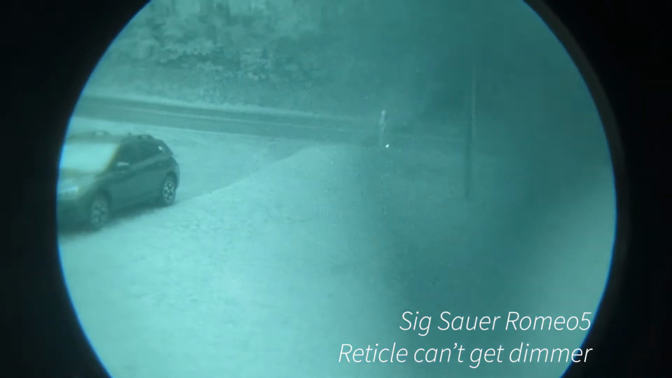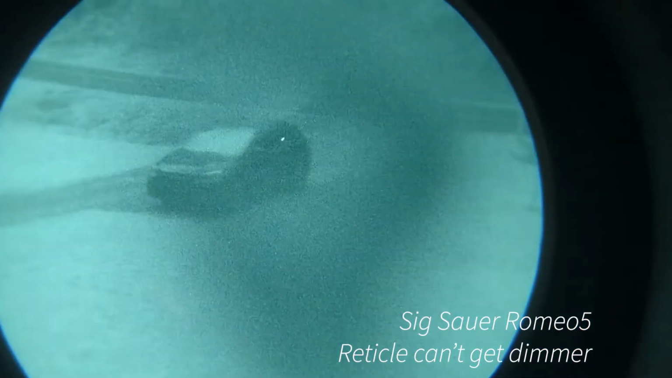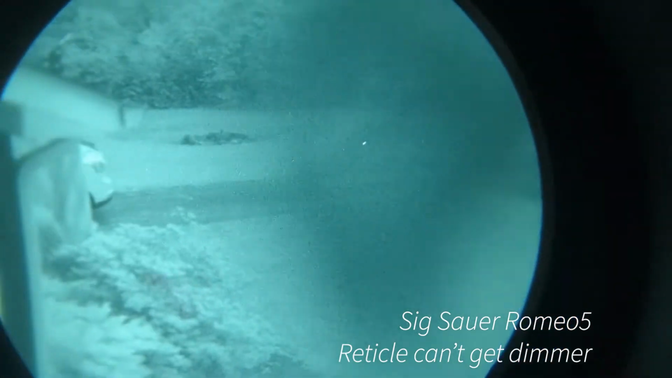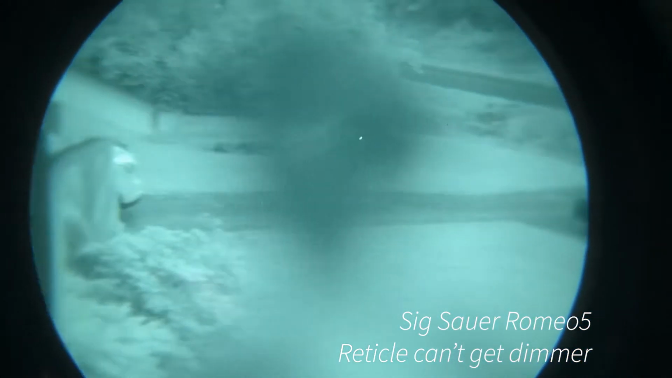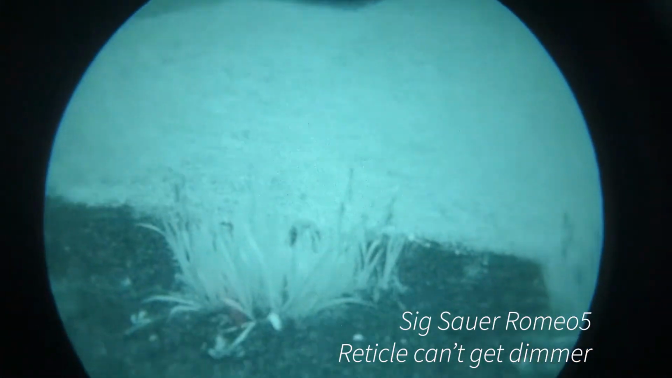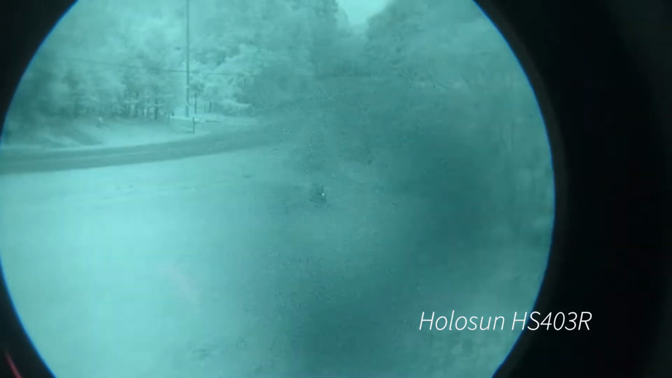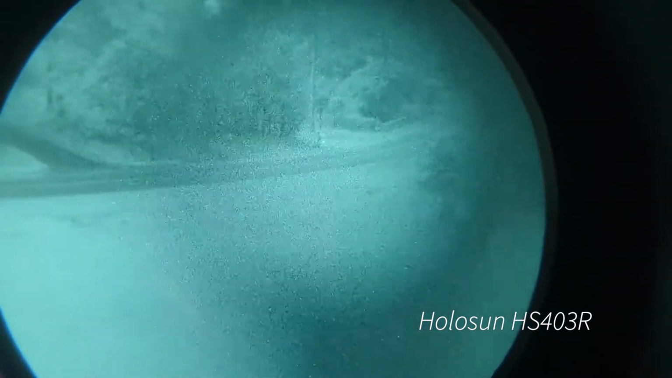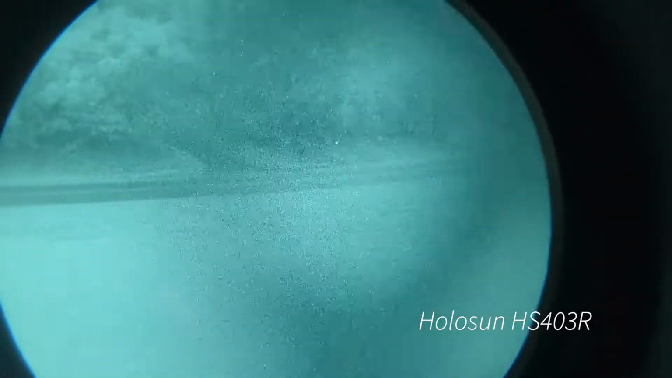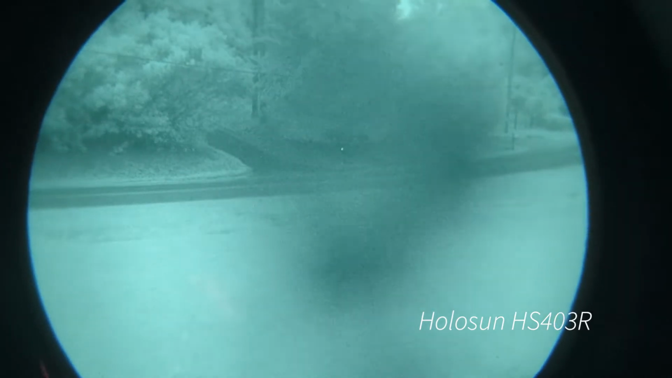So just looking at this, there is a darker night where I'll show all 4, and then it wasn't really a brighter night. It was a slightly better moon, but it was like 9:15. It was still, what do they call it, EENT, the end evening nautical twilight. So there was still some light where the sun had already gone down 20 minutes earlier, but some of it's still bending over the horizon, so the clouds were a little illuminated. So really trying to give the optics the best shake possible, and you can still see the Romeo 5 and the 403R are not great at all.